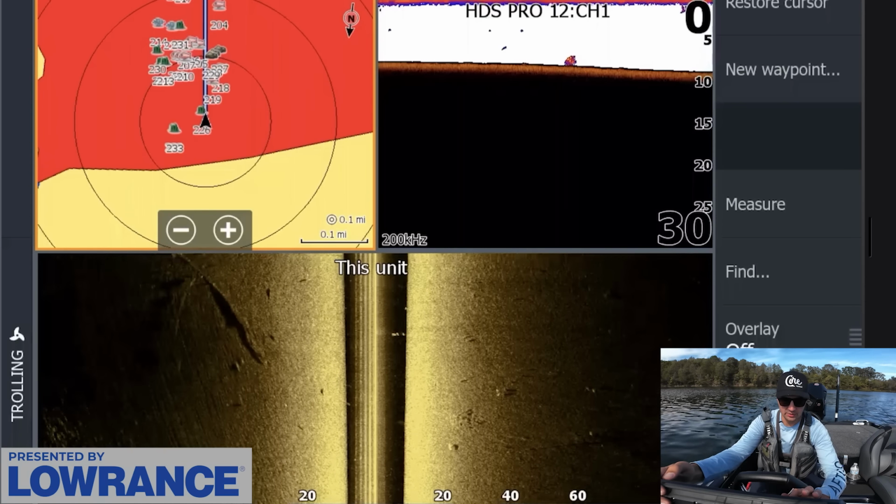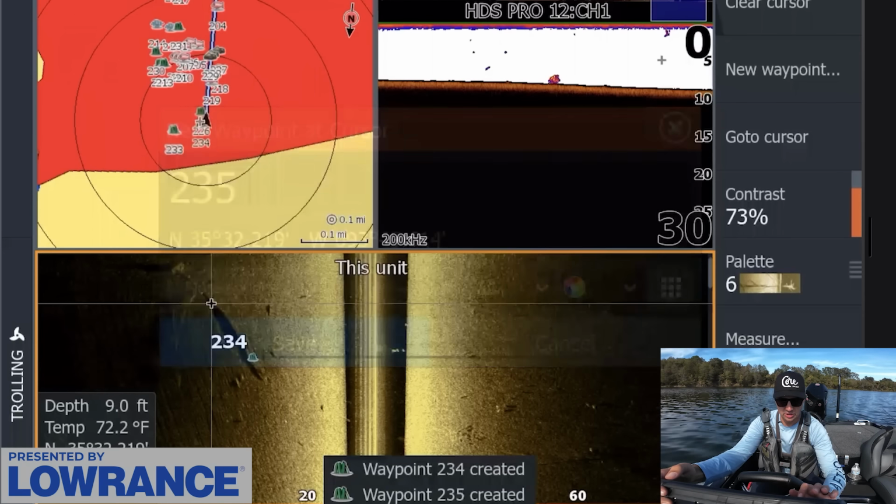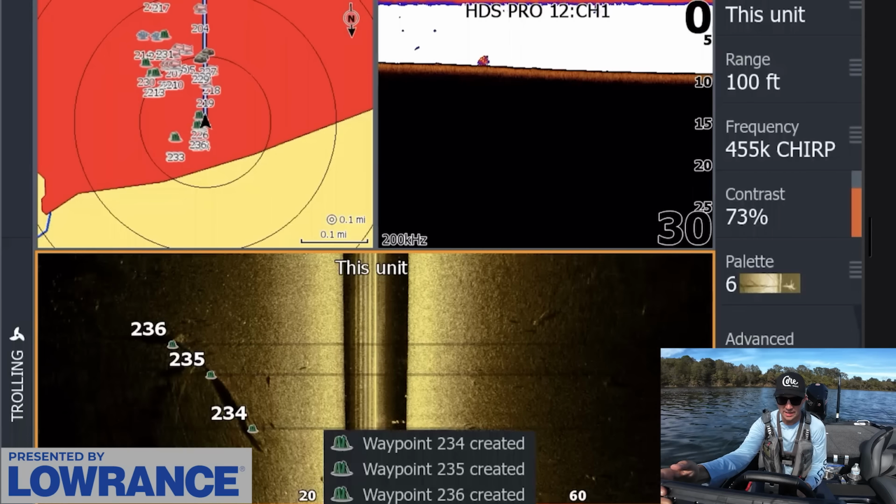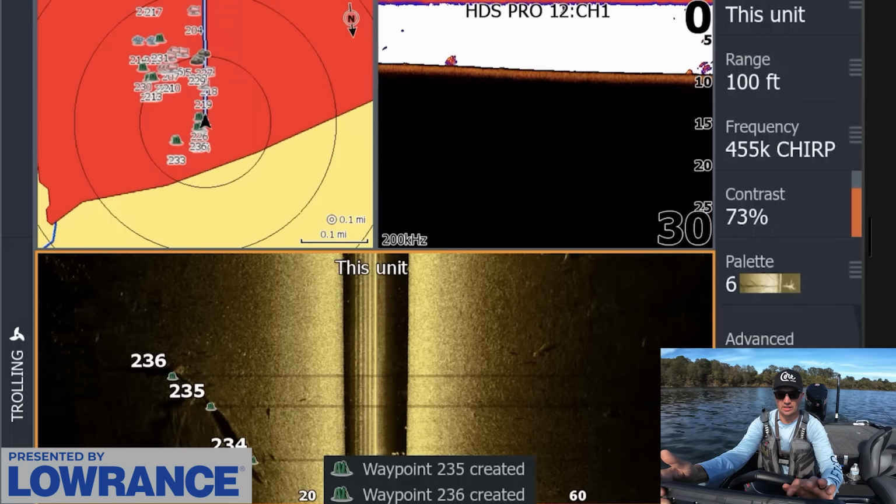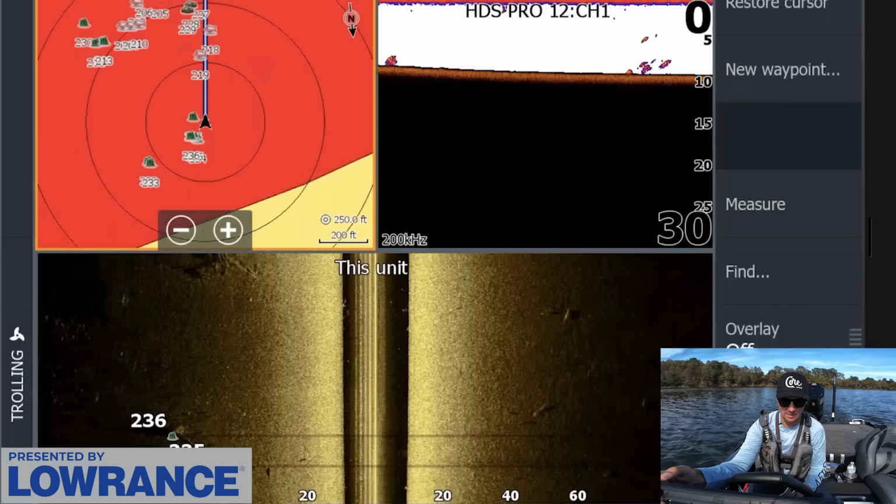But what I've found that's more effective is actually to mark all these isolated pieces of brush out here with my side scan view and target these pieces of brush with baits like a crankbait. You can throw a worm. I've been catching them on a Wacky rig today. That's kind of been my deal.